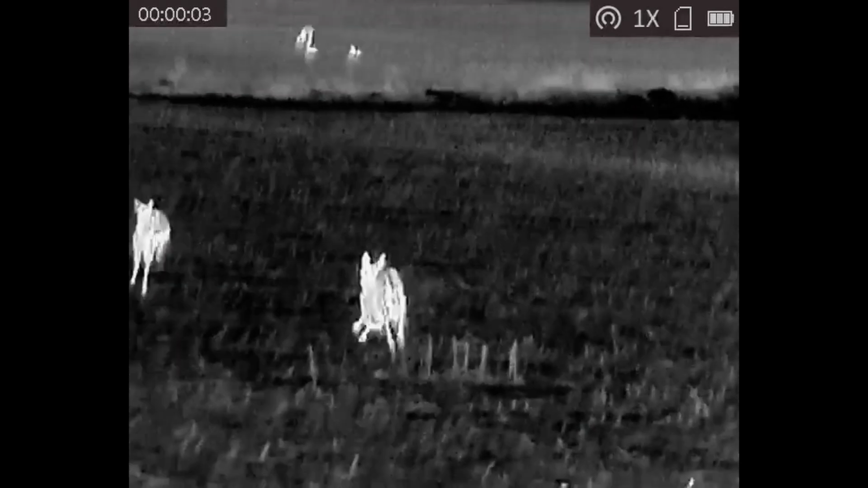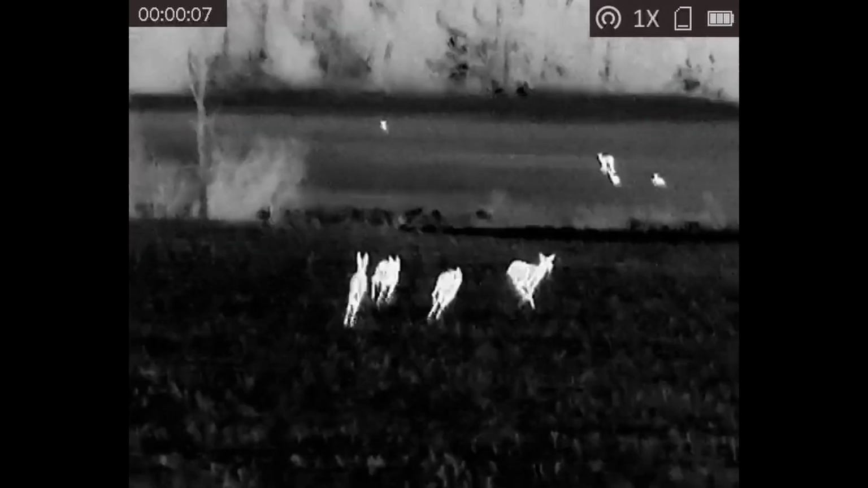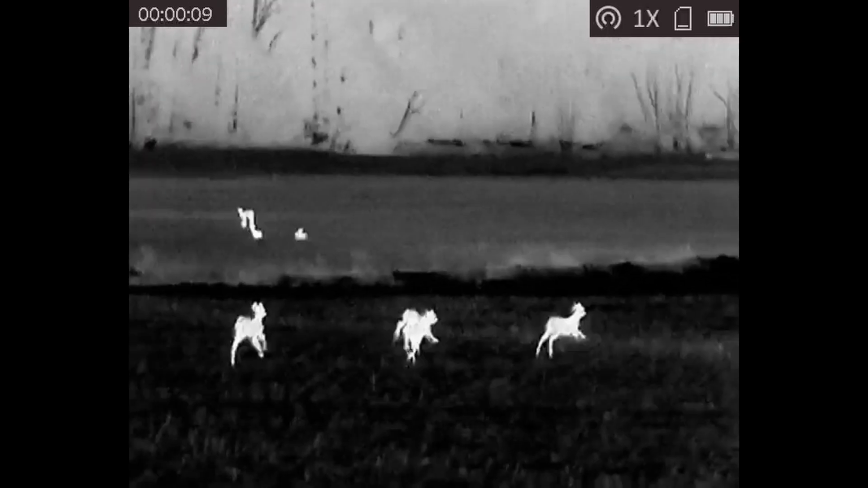Here are some real close up deer that we spooked up, but you can see some farther deer back. They're probably 50 yards, these close ones are.